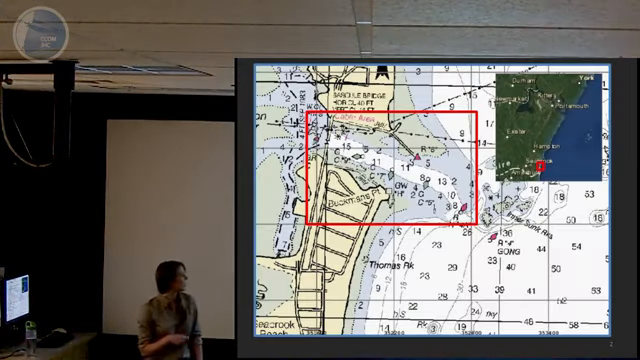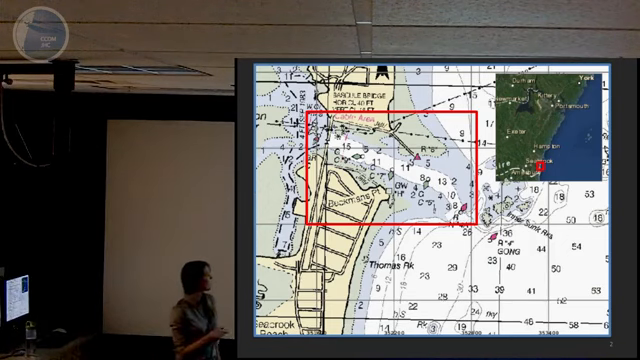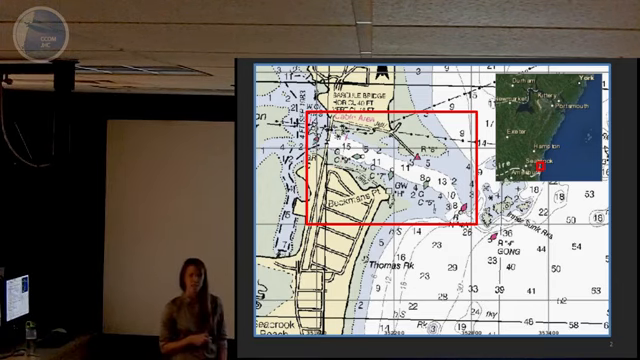So the Hampton Seabrook Inlet is located between the townships of Hampton and Seabrook in New Hampshire. It's located about 20 miles from here in Durham, where we are up here, and there's a study site. The inlet separates Hampton Beach to the north from Seabrook Beach to the south, and connects the Hampton Harbor estuary to the Gulf of Maine.